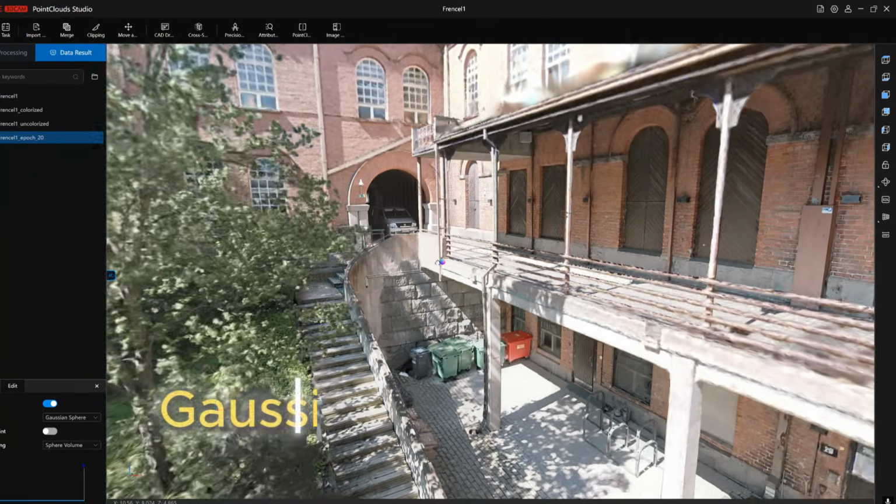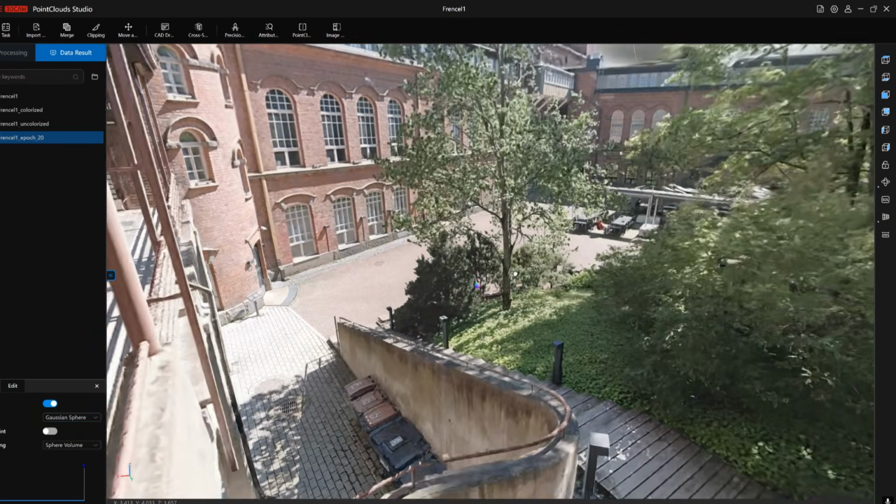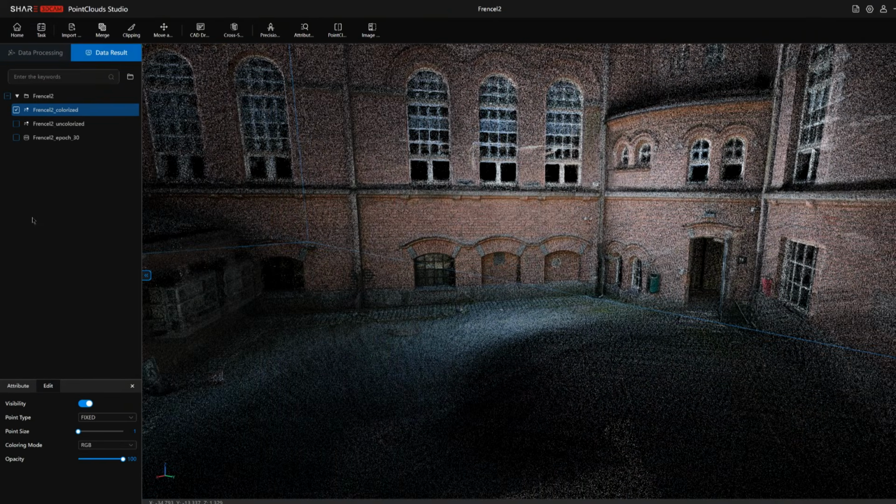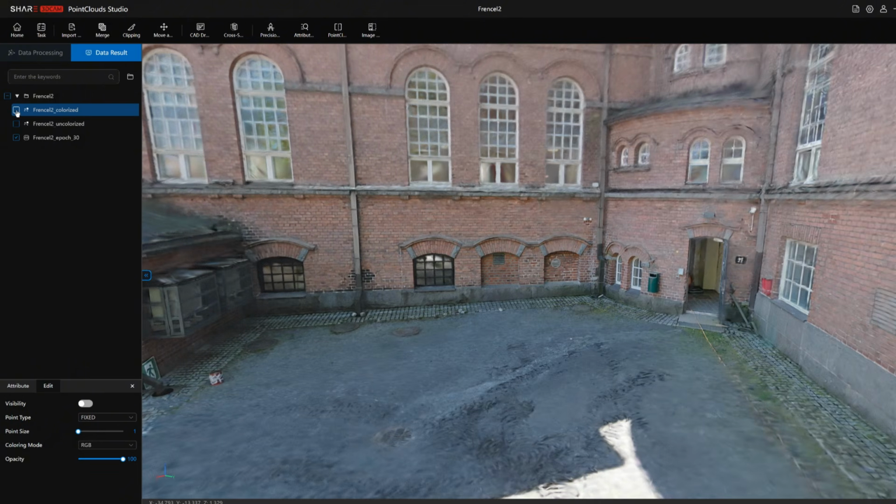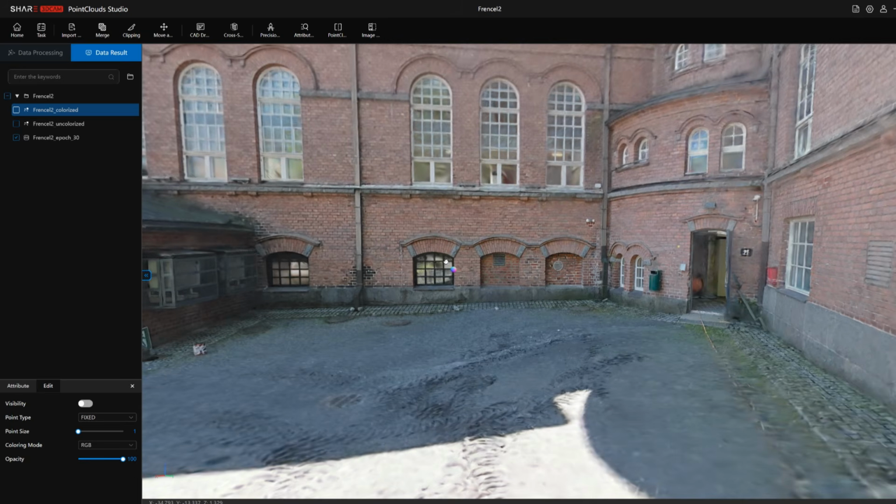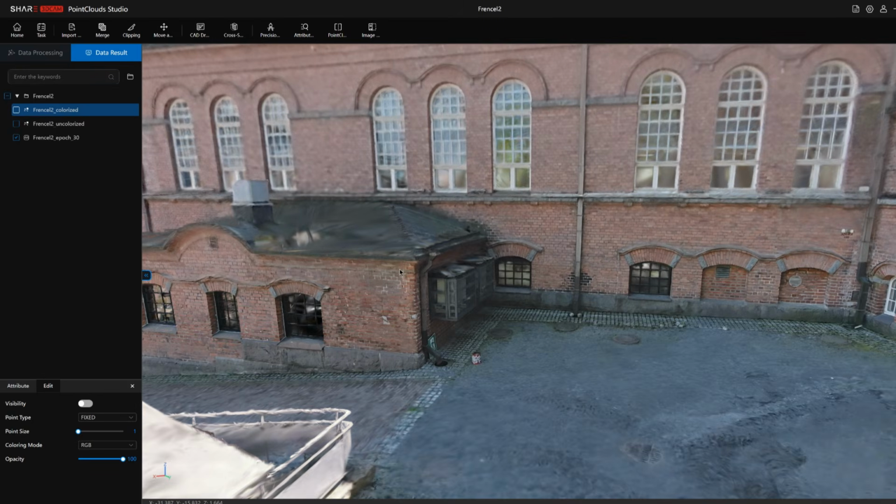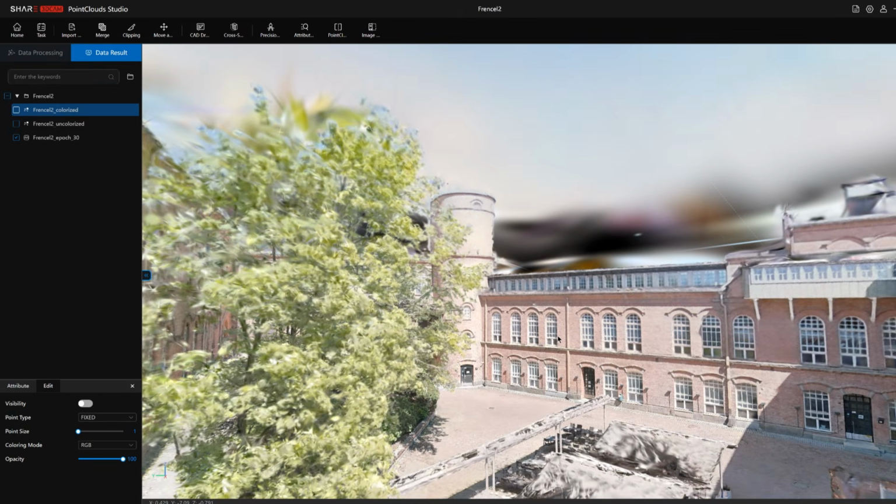What about the Gaussian splatting result? What does the 3D model produced by PointClouds Studio actually look like? Inside the application, the Gaussian model can be displayed as its own layer alongside the point clouds. At first glance, the result looks pretty impressive. However, for some reason, viewing the Gaussian model inside PointClouds Studio feels rather sluggish.